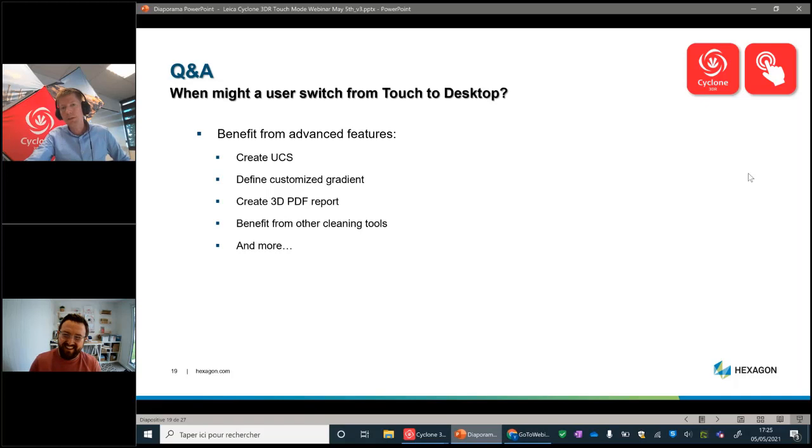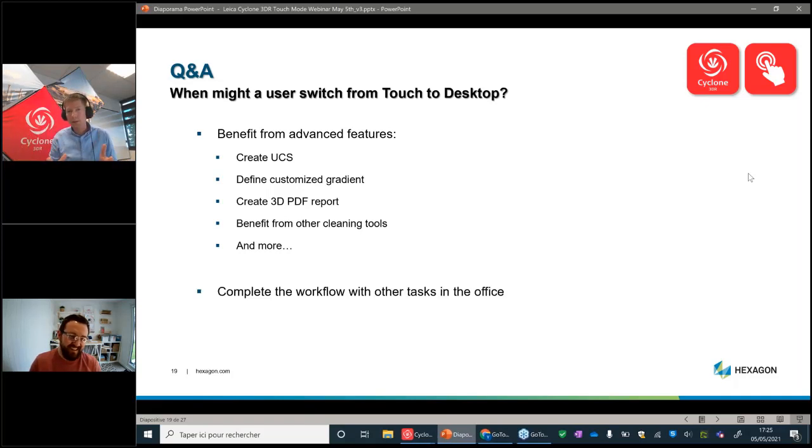And finally, I would say that any report, any project created in touch mode is totally compatible with the desktop application. So after your job in the field, you may need to do tasks in your office. It's possible to work on the same data in desktop mode from this project in the field.